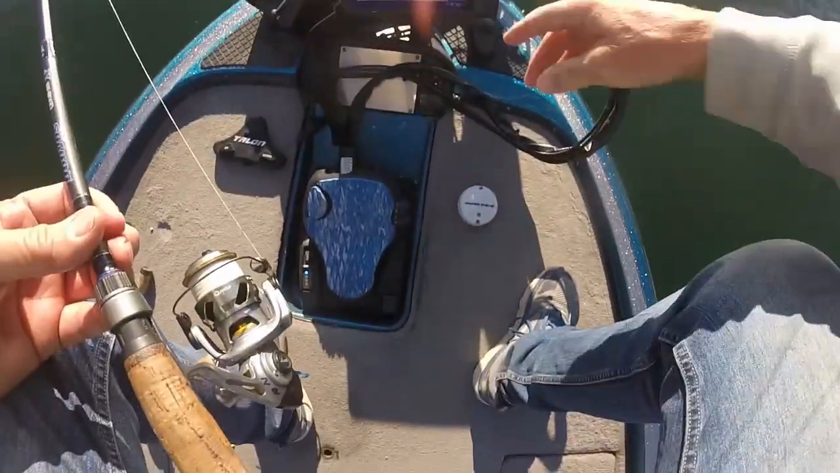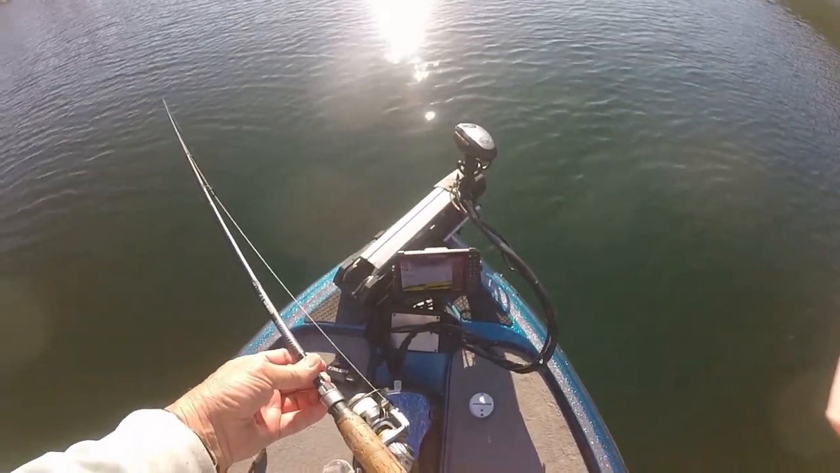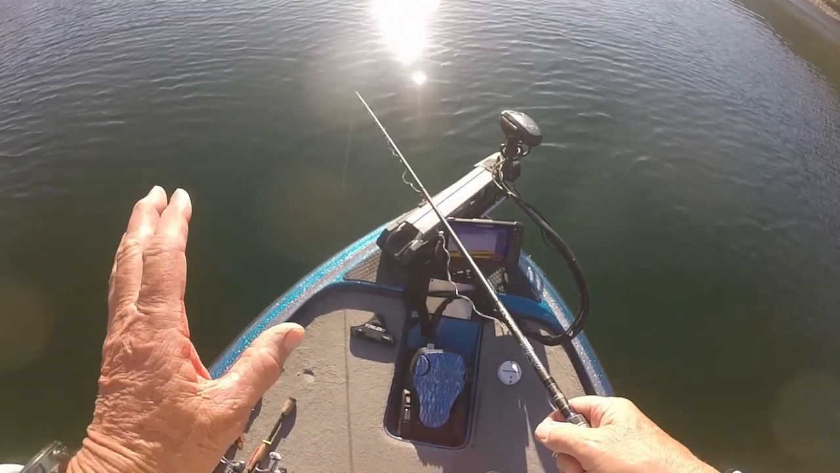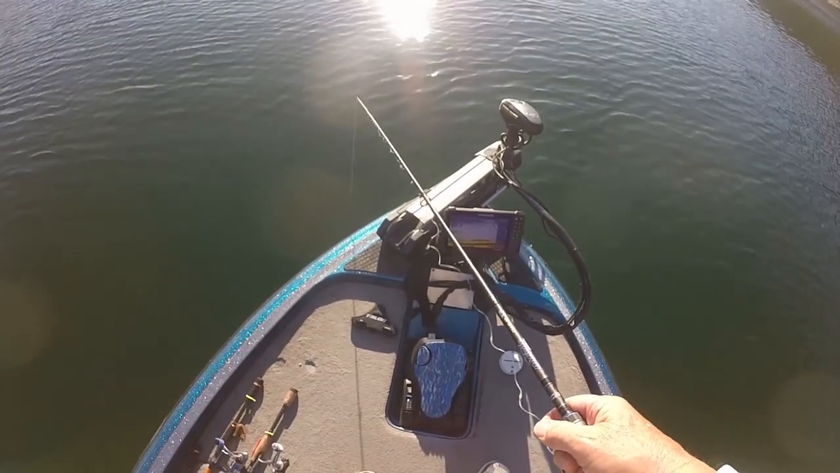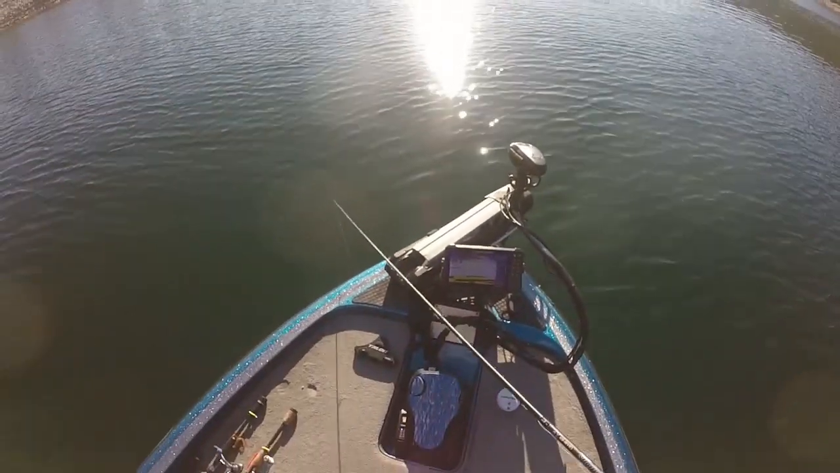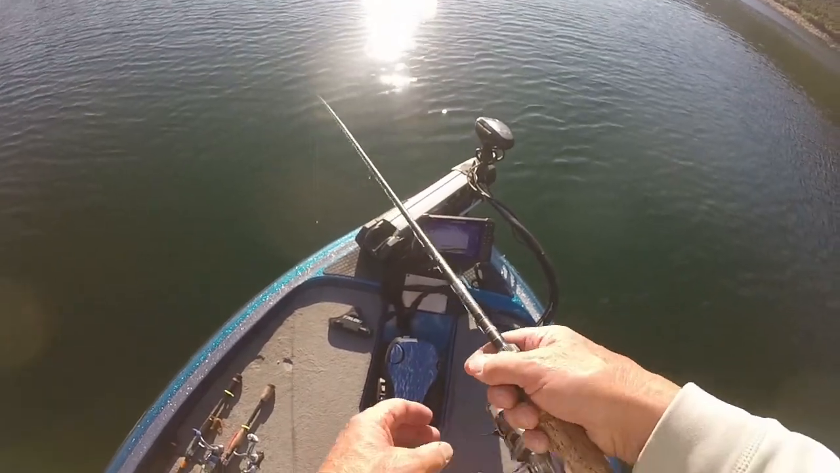Now I'm just coming into one right there. I don't know whether you can see that, but there's one fish sitting there right on the bottom. I'm going to drop down to it and just see what we can do. But that's only one fish, so it could be a little lake trout sitting down there, or it could be one of those rogue kokanee that I'm trying to find. So we just drop down and see what happens.